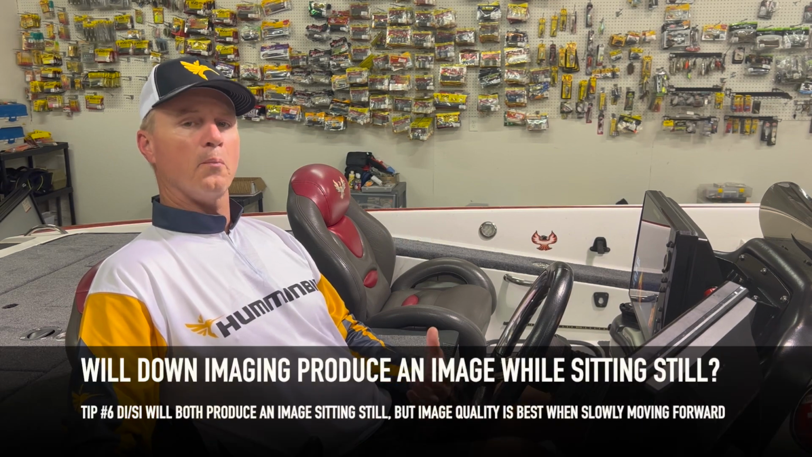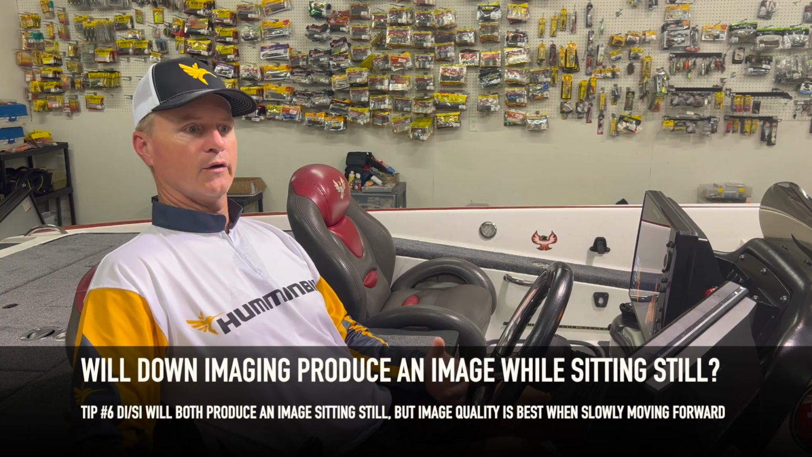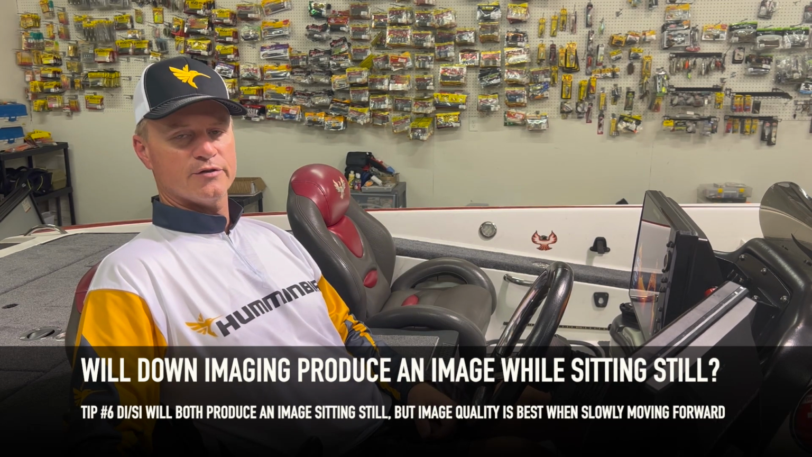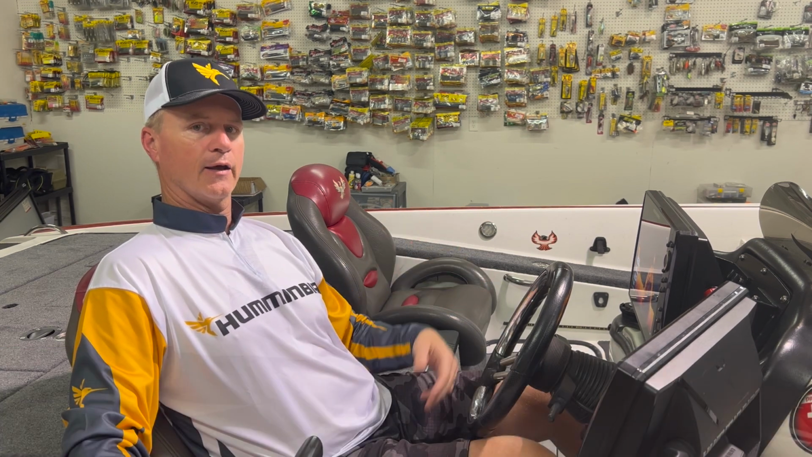So down imaging and side imaging will both get an image with the boat sitting still. It works so much better though if the boat is moving and moving forward slowly. So yes, you can obtain an image. It will be somewhat skewed, but it's always best to scan with the boat moving in DI and SI.